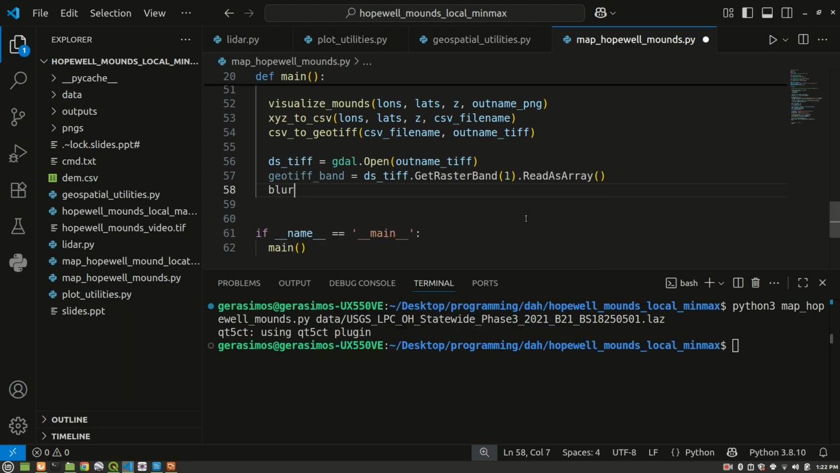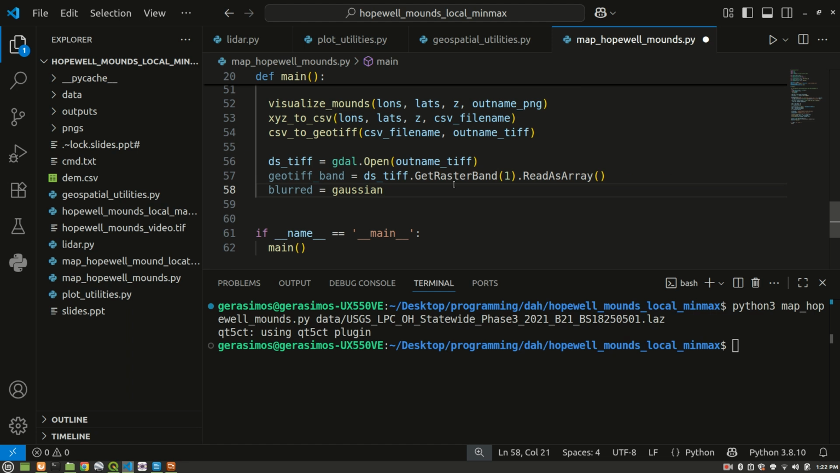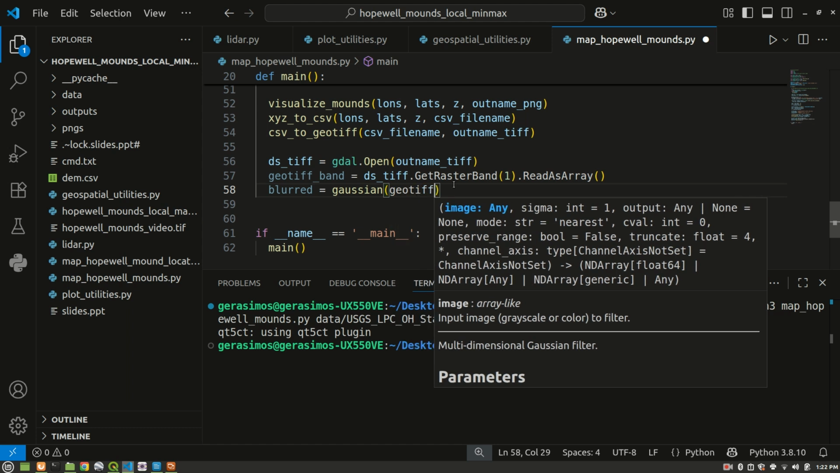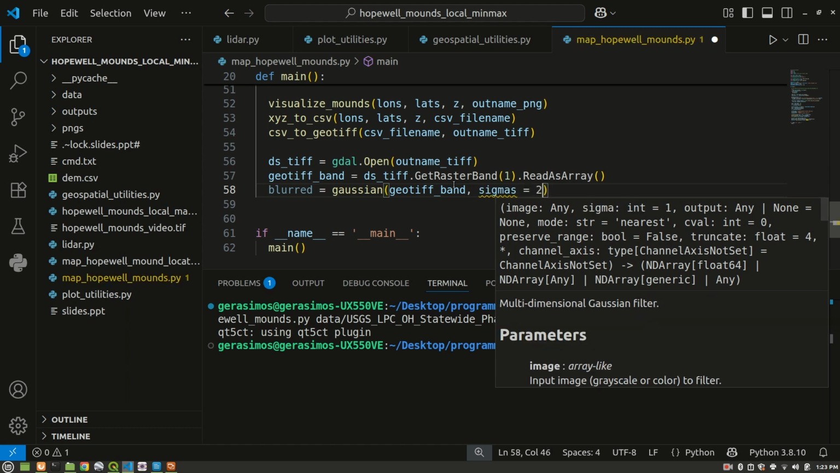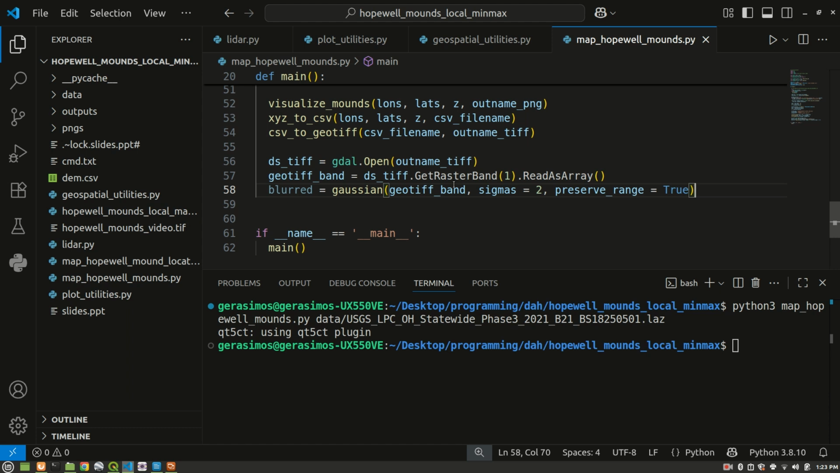So we're going to say here blurred is equal to Gaussian, the function that we imported from skimage.filters. We're going to pass in our GeoTIFF band. The number of sigmas that we're going to use, we'll just say 2. I think that's an okay value here. And preserve range, yep, we're going to set that equal to true. So just defining some other arguments here.